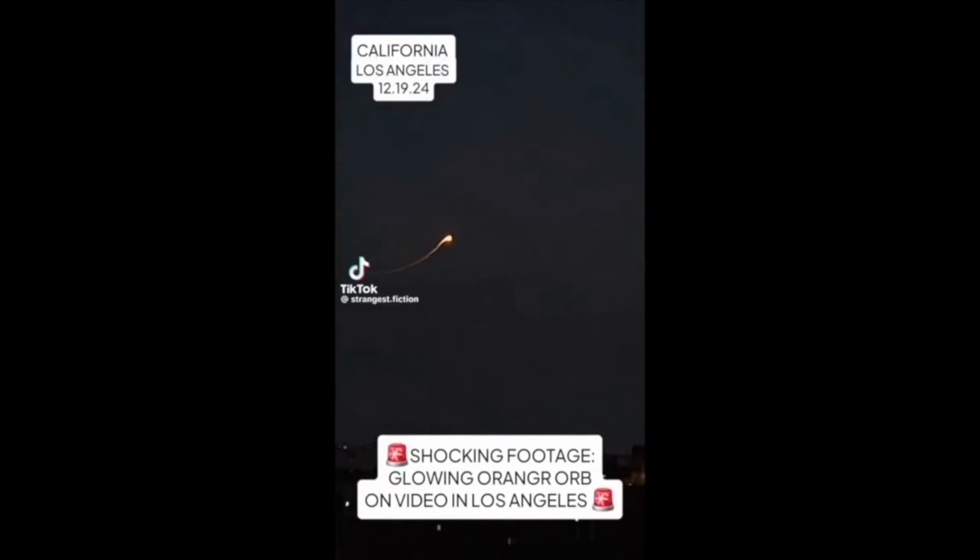These UFO sightings are getting stranger and stranger, with weird little orbs darting across the sky, crafts being caught by passengers on planes, and strange geometric shapes appearing in the sky. Like, what the hell is going on?